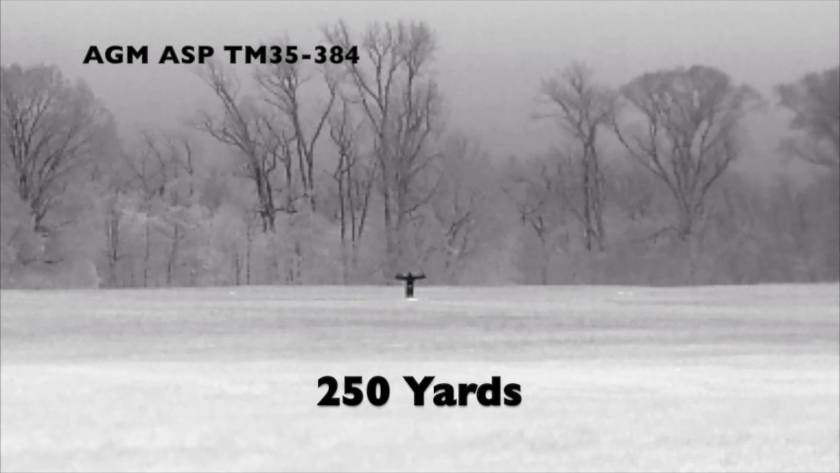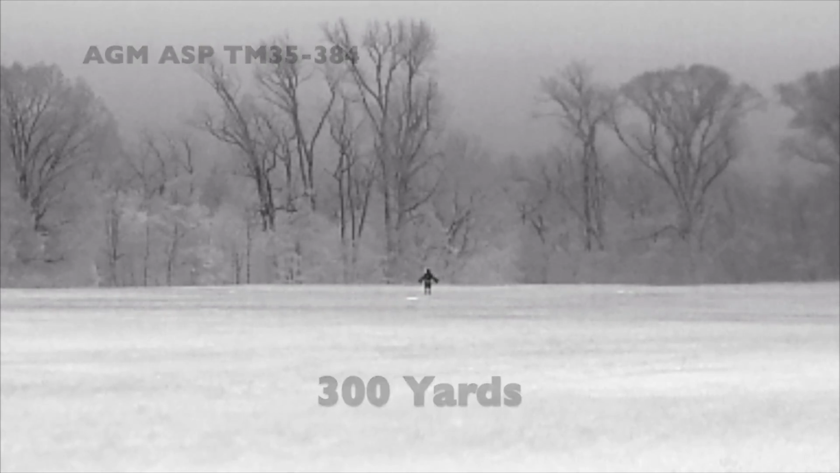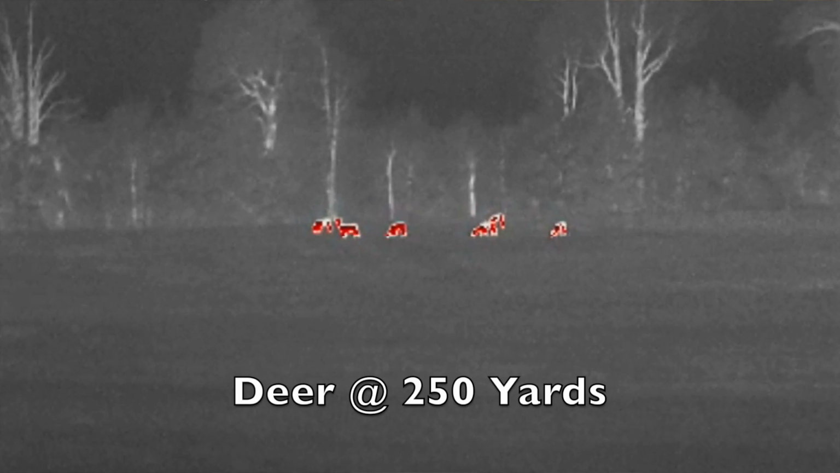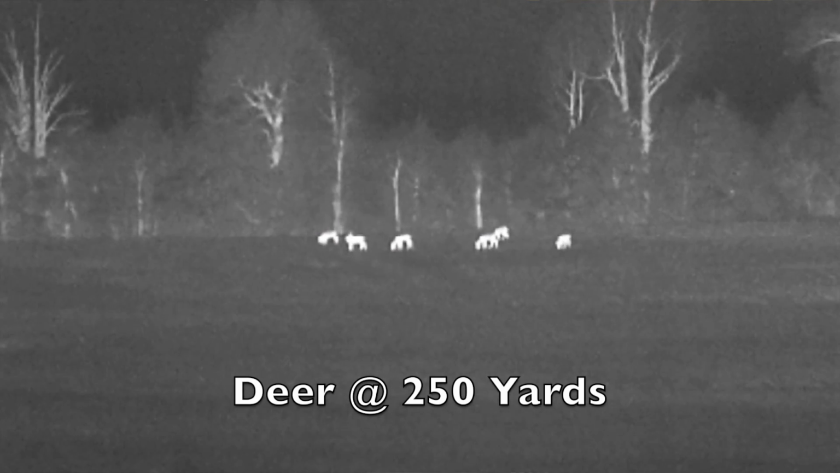So you can recharge it, but you cannot remove this battery and buy another battery and put it back in. It's staying in there. We're getting about 4 to 5 hours of runtime on each full battery charge, and it does have multiple color palettes to choose from. I think there are 4 of them: black hot, white hot, and a couple others I don't know the names of, but 4 different color palettes to choose from.